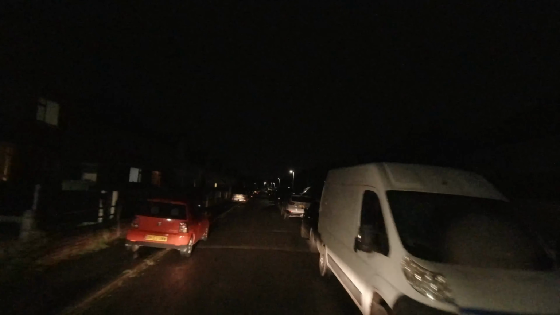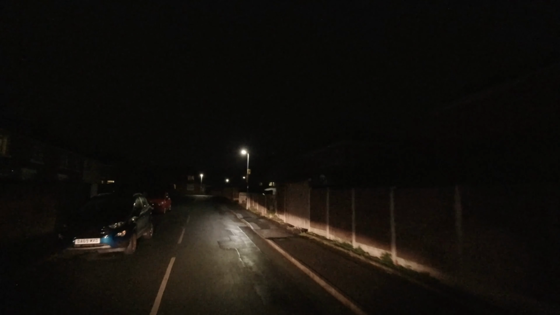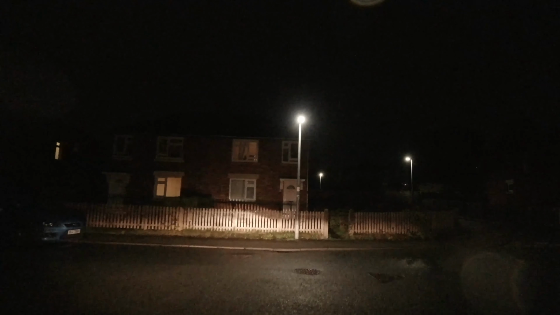To be fair, it's not too bad tonight. There is room to get through. Back when I lived here, there were virtually no cars. There were probably 10 in the entire street. And I only left here in 1996. So it shows you just how much car use has expanded. I think it coincided a little with the lack of public transport, or public transport not being quite as reliable as it once was. Because public transport years ago when I was younger was far better than it is today.